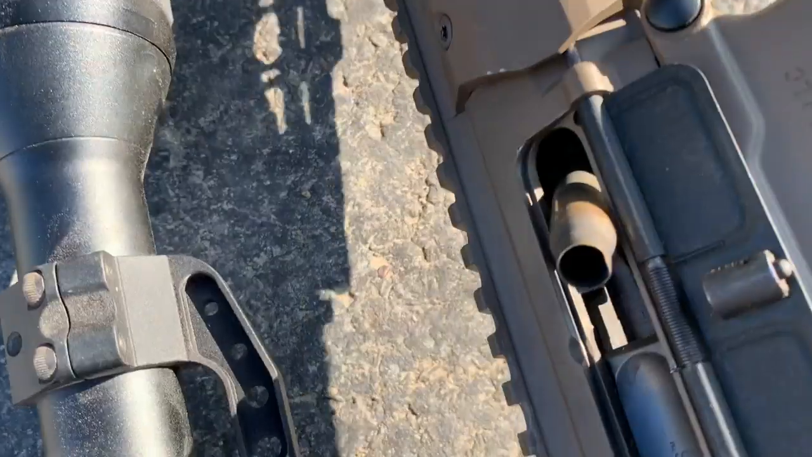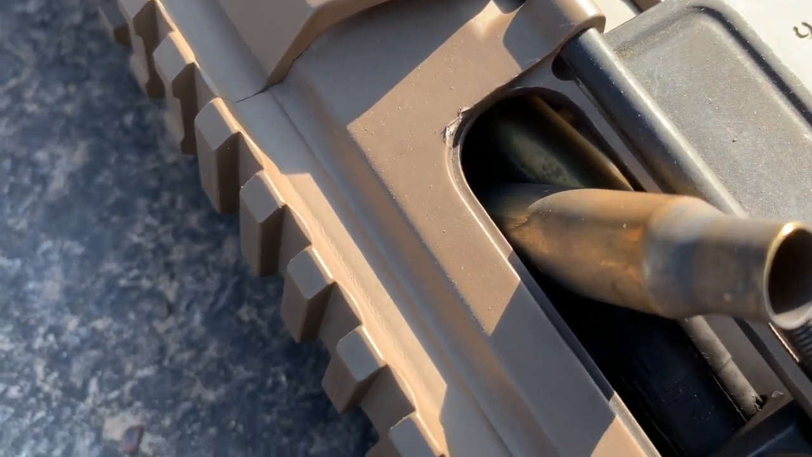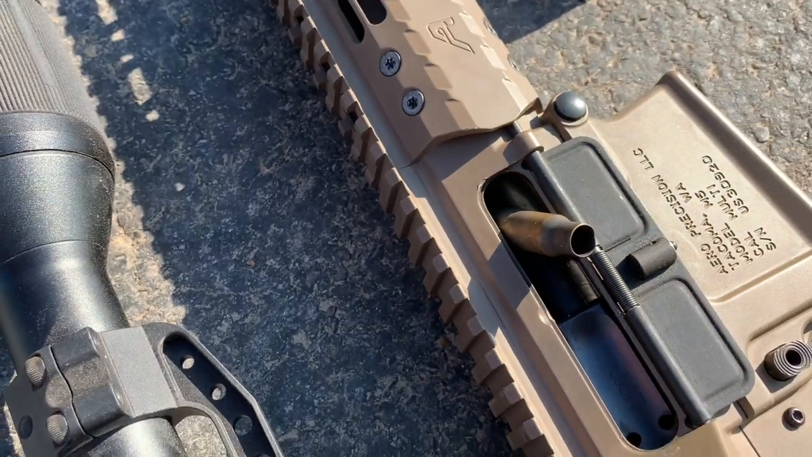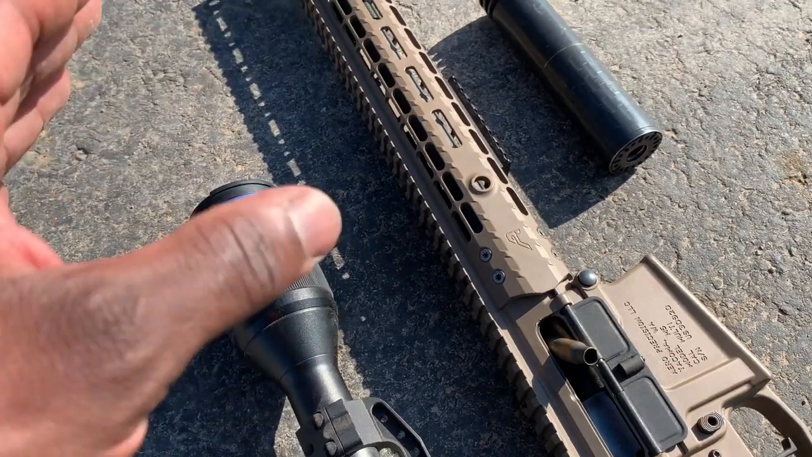You can still see it. I'm not making that up. That's exactly how the night ended right there. So, you know, it's obvious that I did not adjust the gas block properly. So we're going to have to.